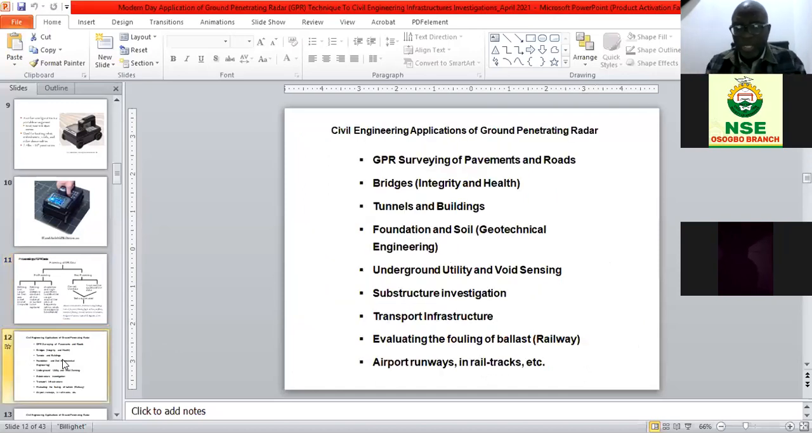Now, what are the engineering applications of ground penetrating radar? Ground penetrating radar can be used for a host of things. All the things that I've listed here, except three, I've used extensively in Nigeria, in Brazil, in South Korea, in Japan. For example, for pavements and roads, and for bridges, to check the integrity of bridges. I mentioned Abutu Alita Bridge, and presently we're also working on the Fort Mainland Bridge.